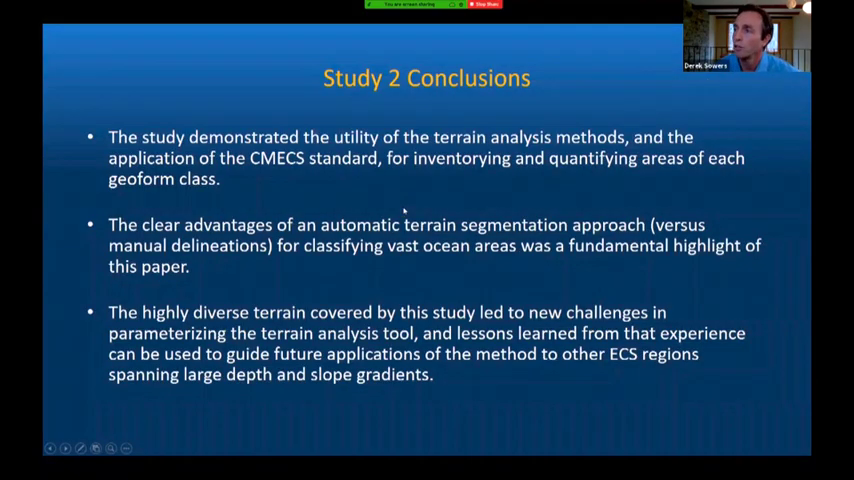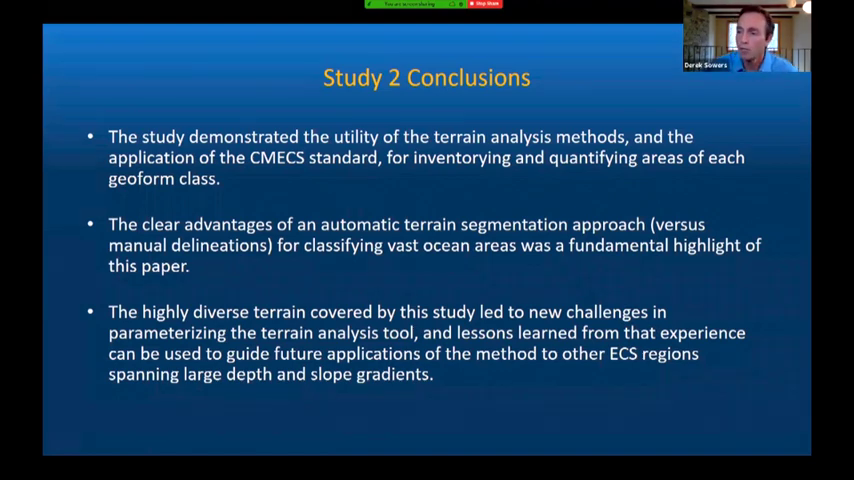So study 2 conclusions. The study demonstrated the utility of the terrain analysis methods and the application of the CMECS standard for inventorying and quantifying areas of each geoform class. The clear advantages of an automatic terrain segmentation approach versus manual delineations for classifying vast ocean areas was a fundamental highlight of the paper. And the highly diverse terrain covered by the study led to new challenges in parameterizing the terrain analysis tool. The lessons learned from that experience can be used to guide future applications of the method to other extended continental shelf regions spanning large depth and slope gradients.